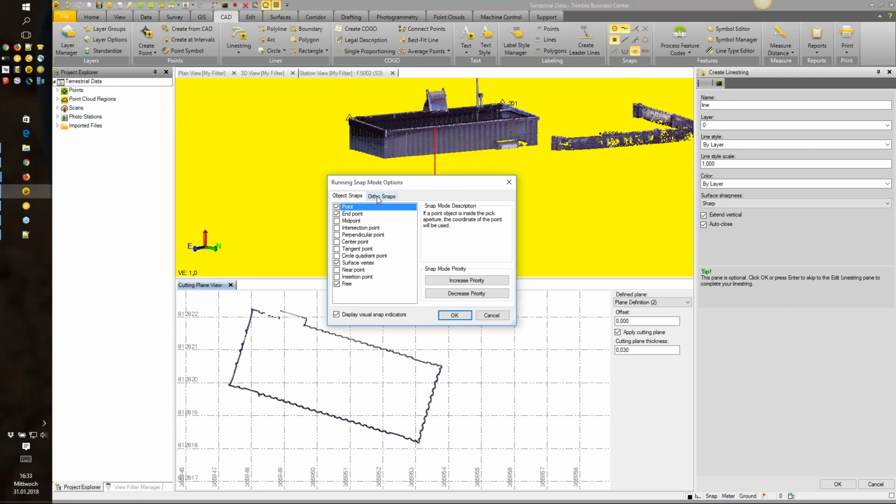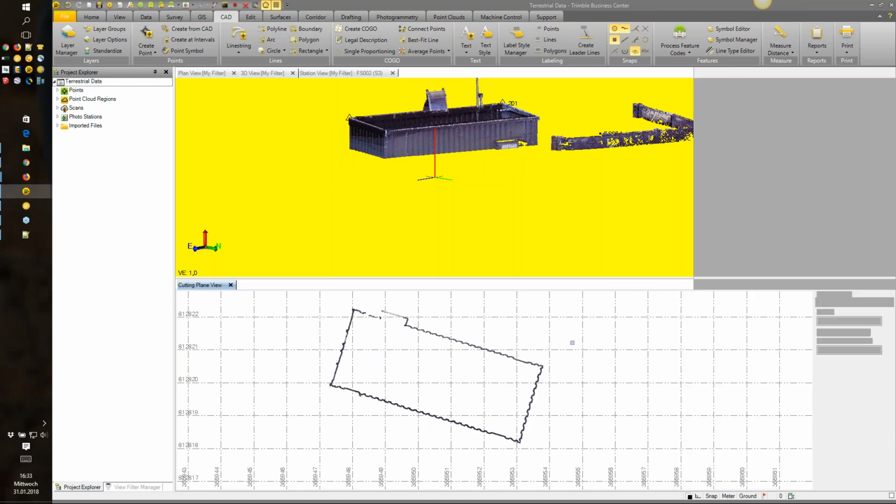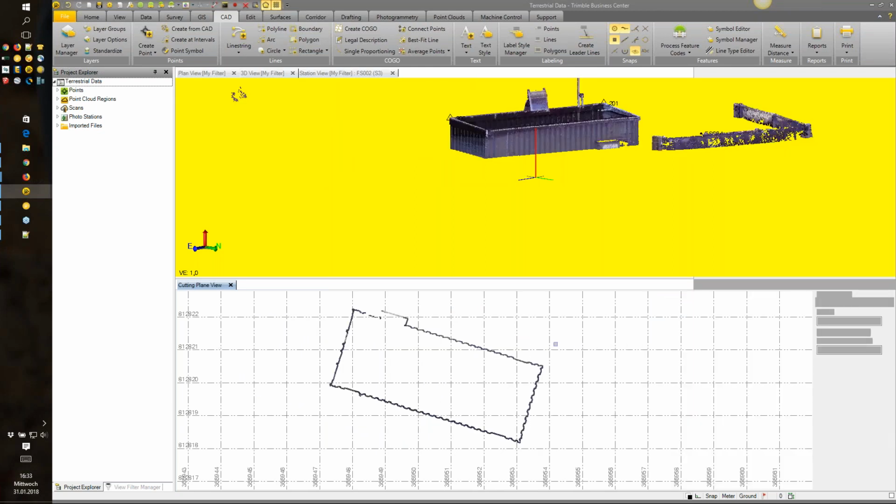We have this auto snap feature available, and when you click auto tracking, it gives you an indication if the lines that you are clicking are perpendicular to each other. I can show you that by pressing OK. Line string will open.